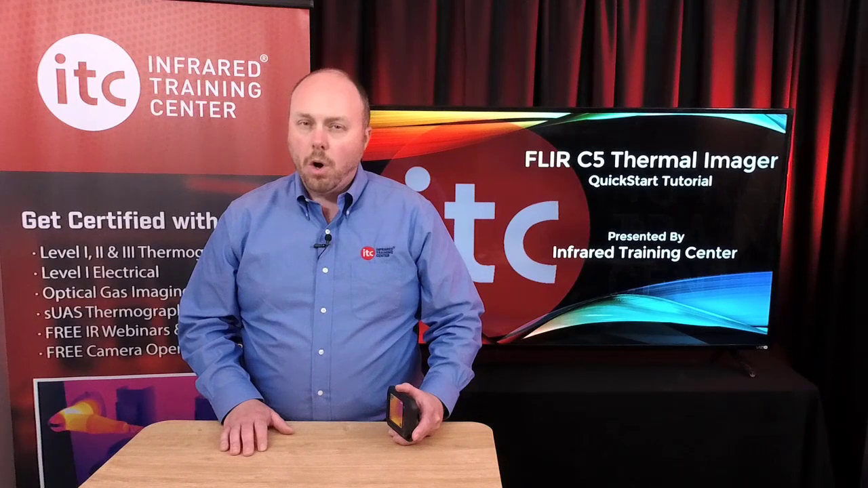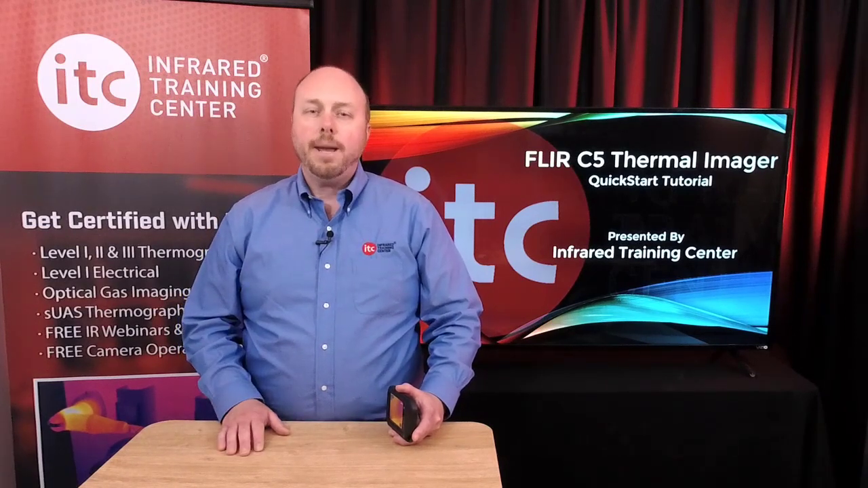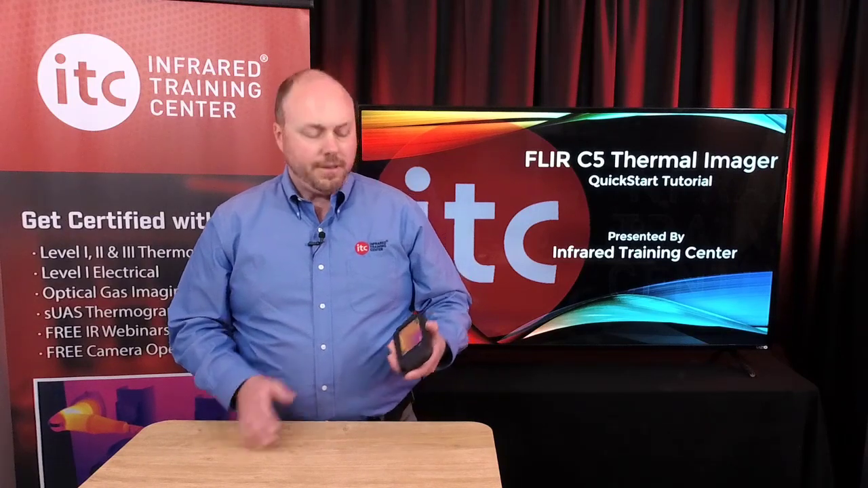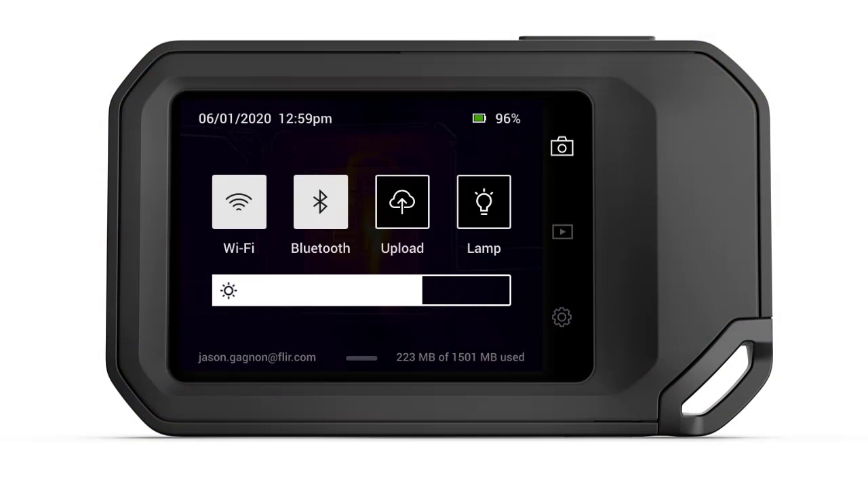So let's get started with an overview of the C5. And before we set the camera up, I want to first point out the swipe down menu. With the thermal imager turned on, simply swiping down here on the display will open up a hidden menu with a number of options.